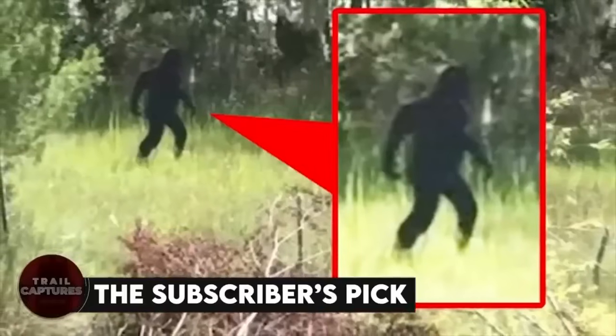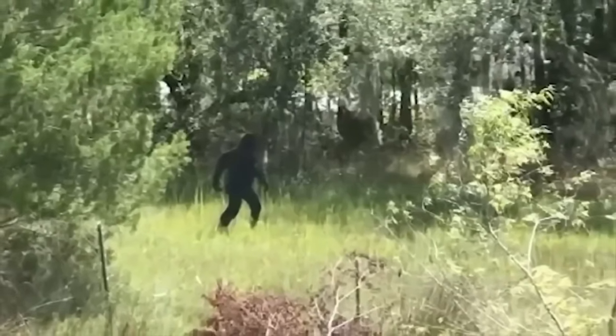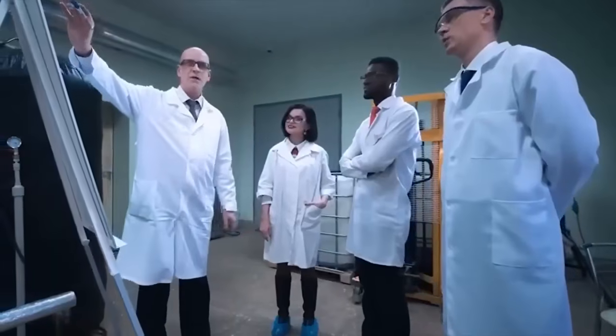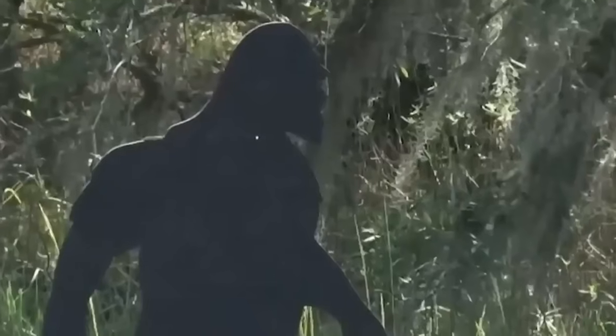The subscriber's pick. This picture shows a Bigfoot walking through the woods. It was taken by a trail cam installed in the Charleston area, but when they went to investigate it, it turned out to just be a cardboard cutout, which was all part of a prank pulled by someone.